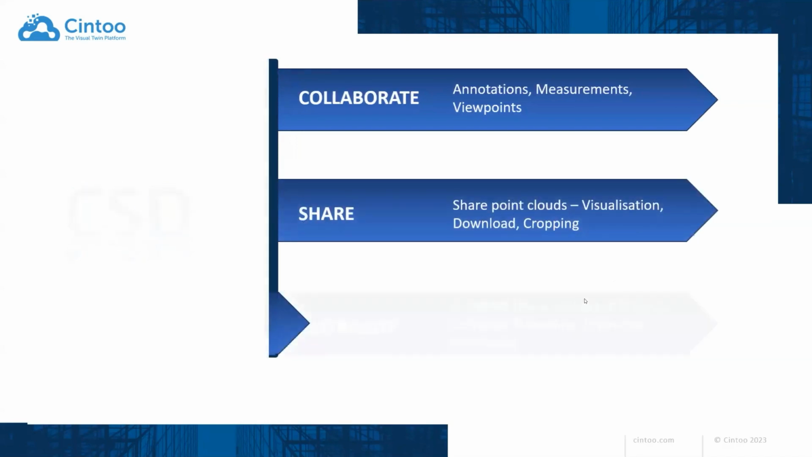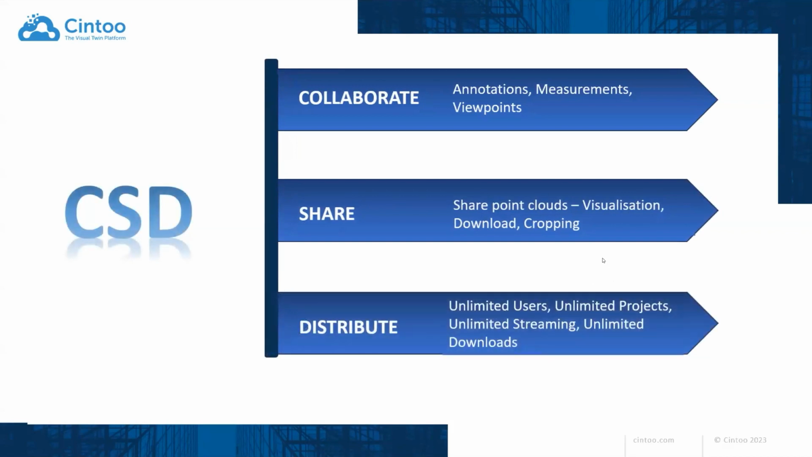We can share point clouds by seeing them, by downloading them, by cropping, having a limit box and saying, Mr. Customer, you can have just what's inside this limit box for you to do what you will downstream in your workflow process. And you can distribute to unlimited users, unlimited projects, downloads. The only limit really is how many scans you want to distribute with your end users.